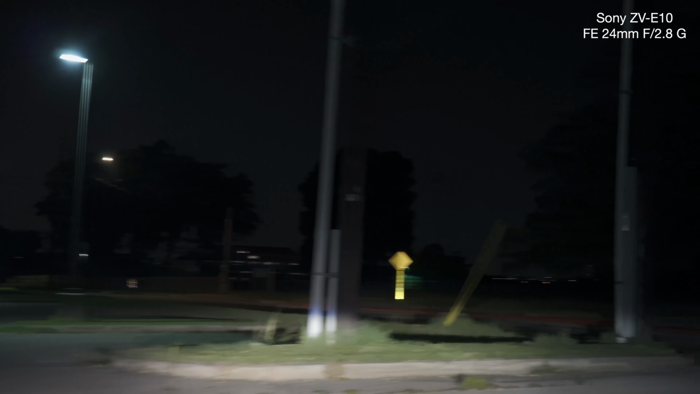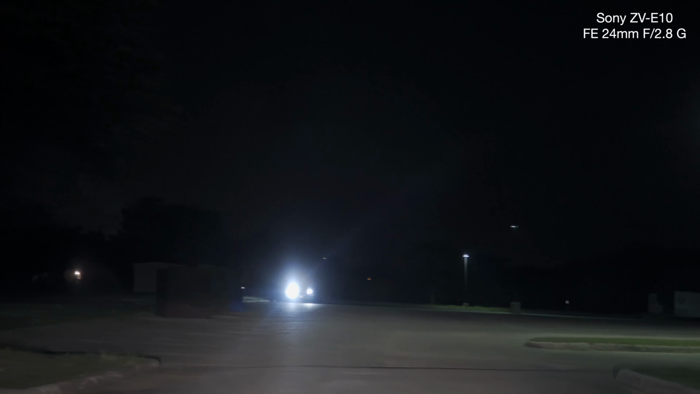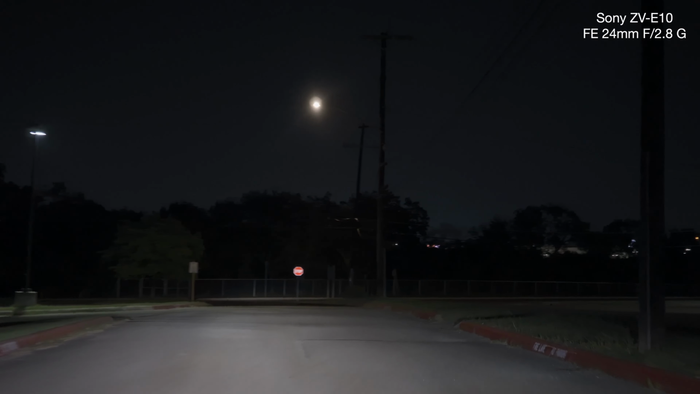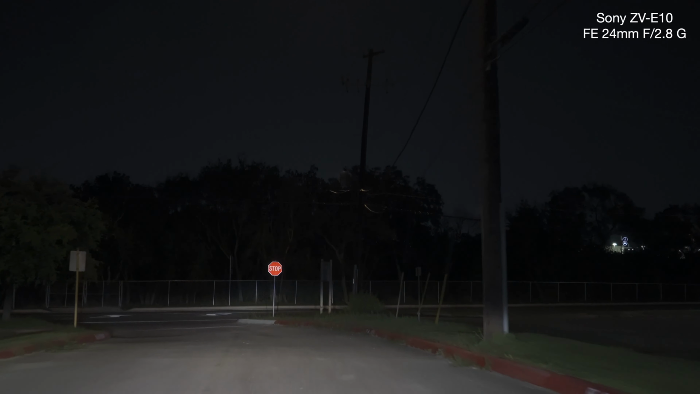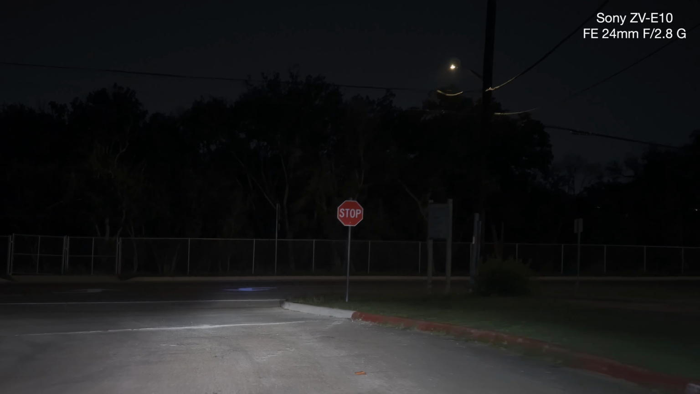See the street lights. See a lot of trucks everywhere. And I see a little flaring on that, so I'm going to make it like 1000.